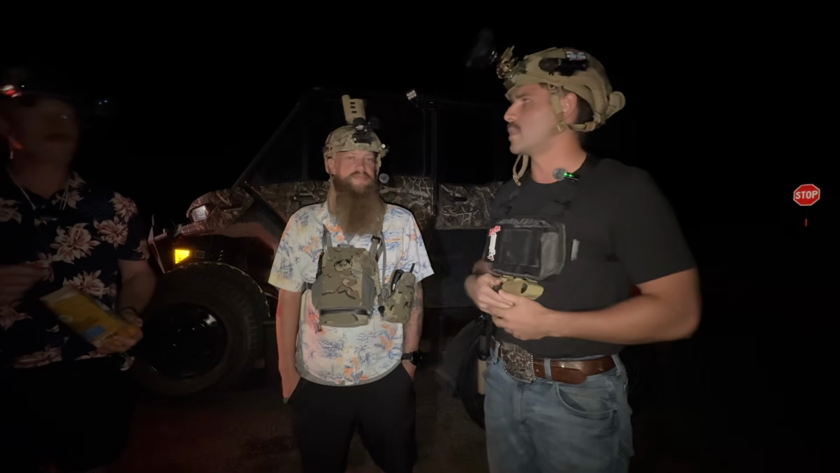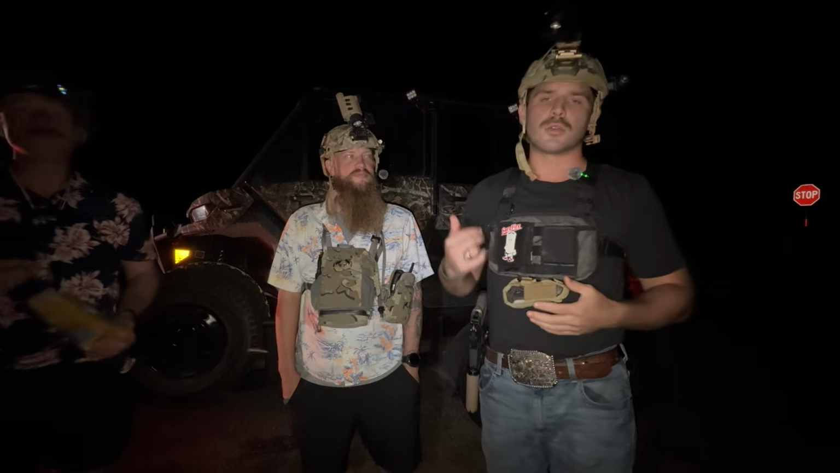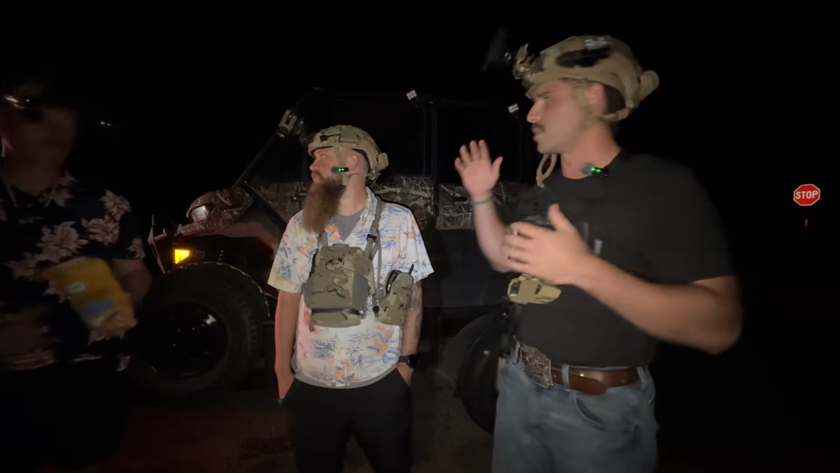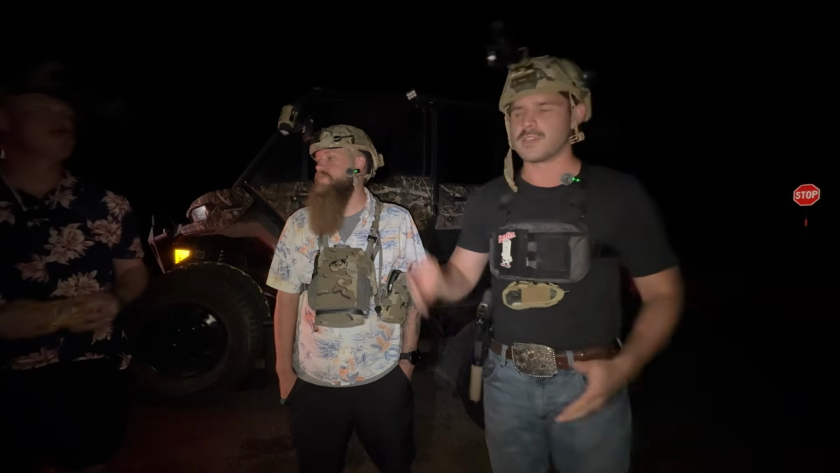We're about to drive up this driveway. Jordan said there's a pretty good chance that there might be pigs already on the driveway. So that's why we're shooting this film now. We don't even have the side-by-side out. We're over here trying to get all the ammo ready and good to go. But if we see some pigs, we'll get right back with you guys.